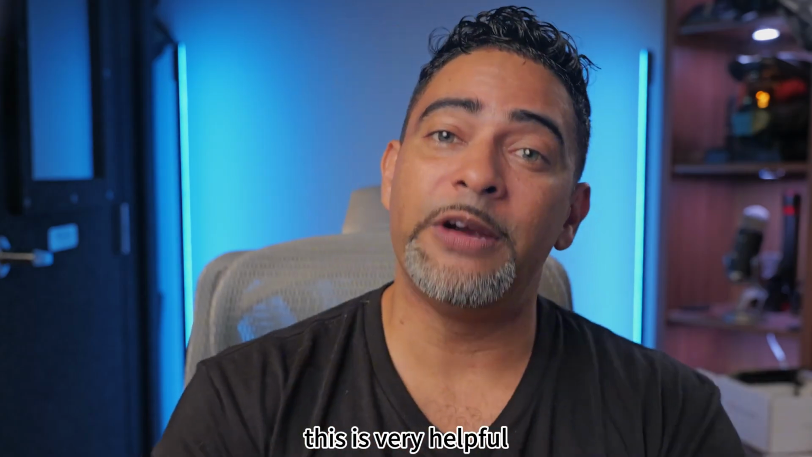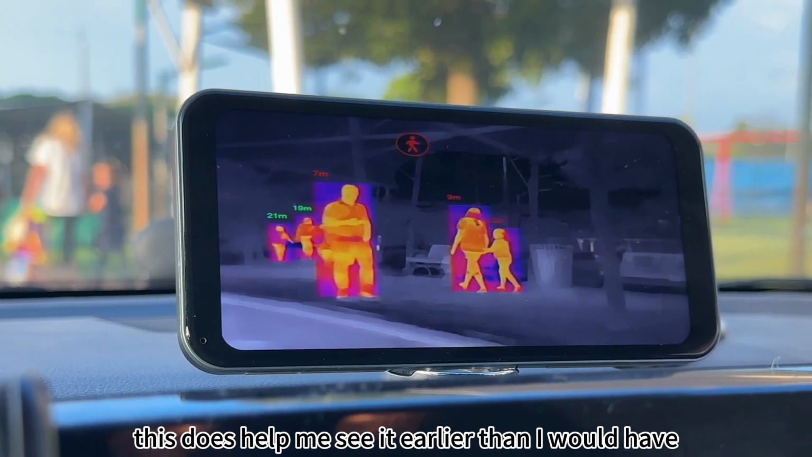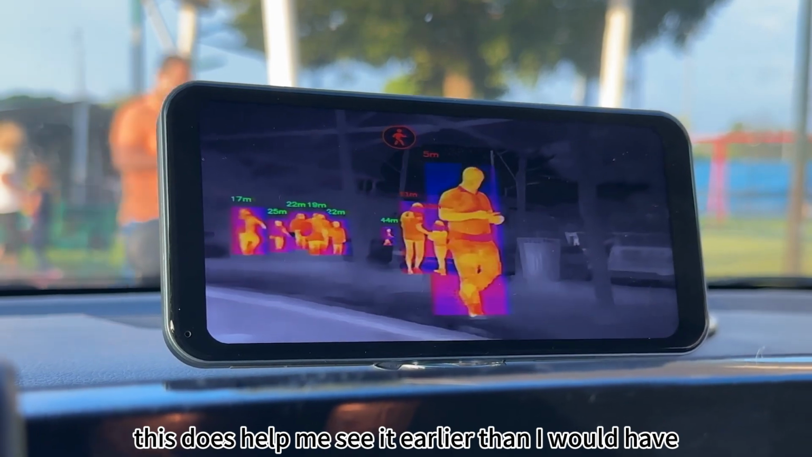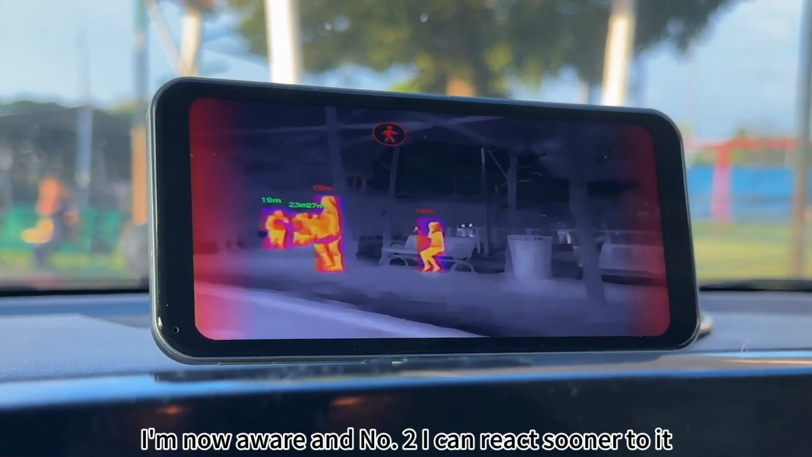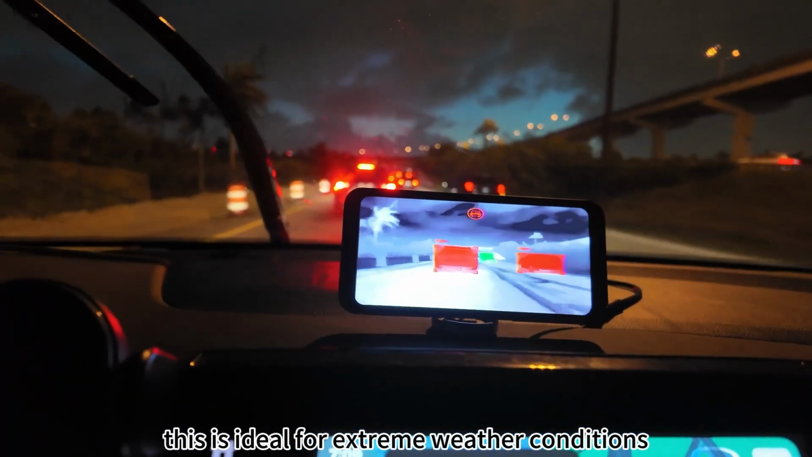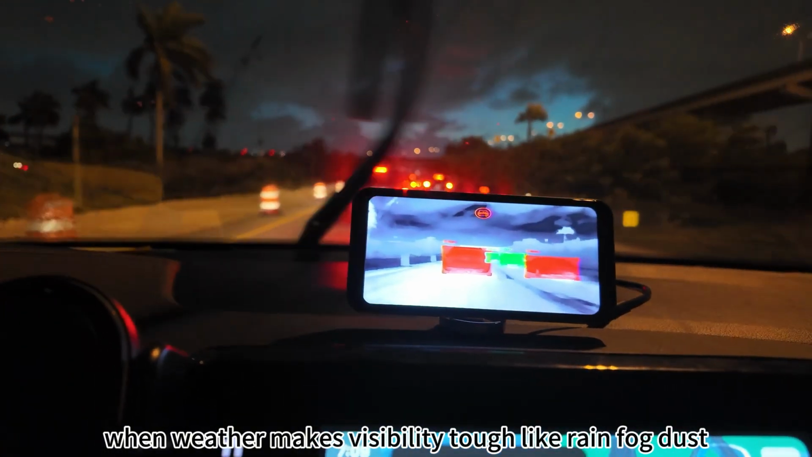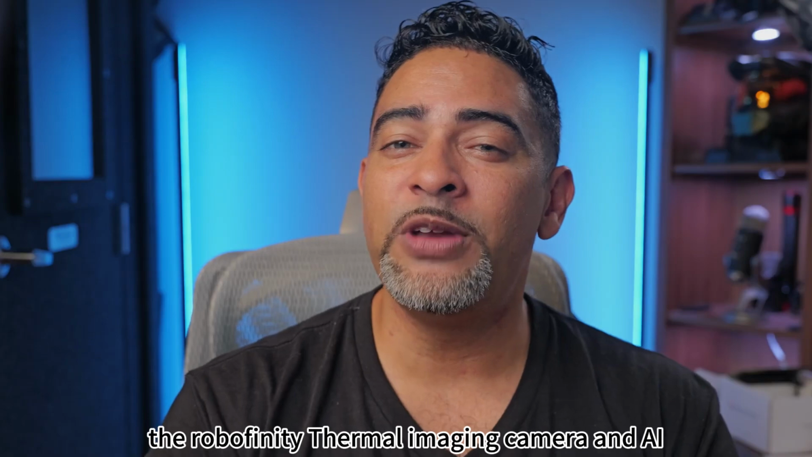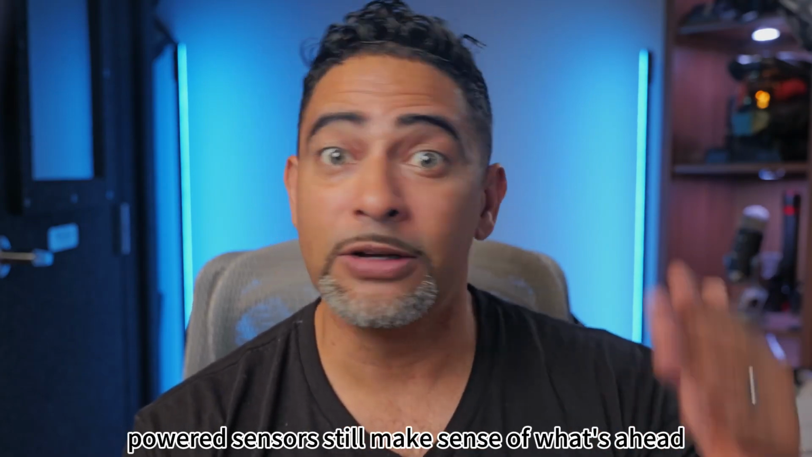For me, this is very helpful because while I can't control what's coming in my path, this does help me see it earlier than I would have. So, number one, I'm now aware, and number two, I can react sooner to it. With that being said, this is ideal for extreme weather conditions. When weather makes visibility tough, like rain, fog, dust, whether it's in the day or the night, the Robofinity thermal imaging camera and AI-powered sensors still make sense of what's ahead.